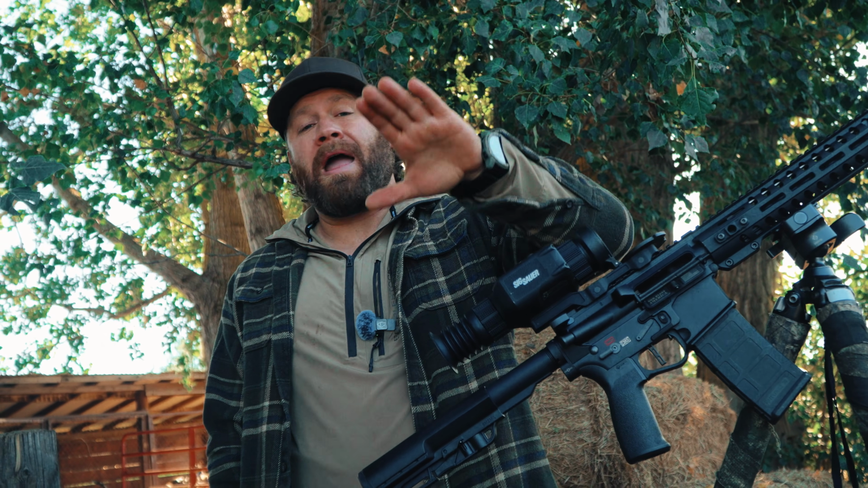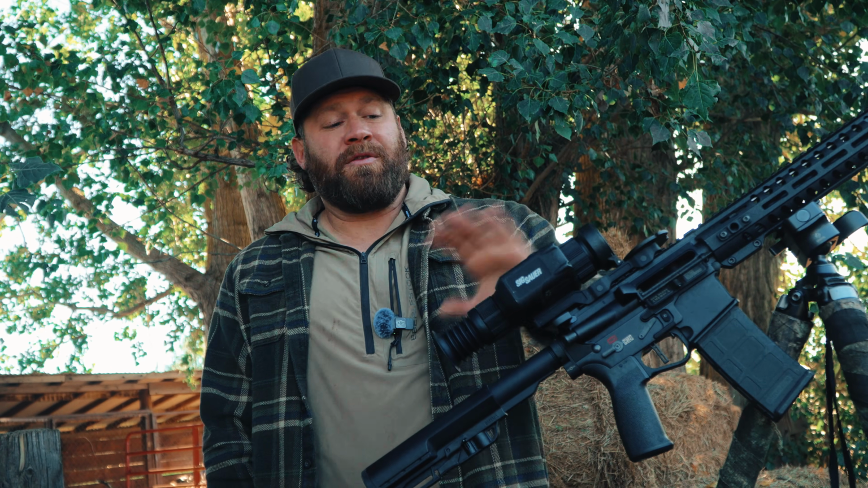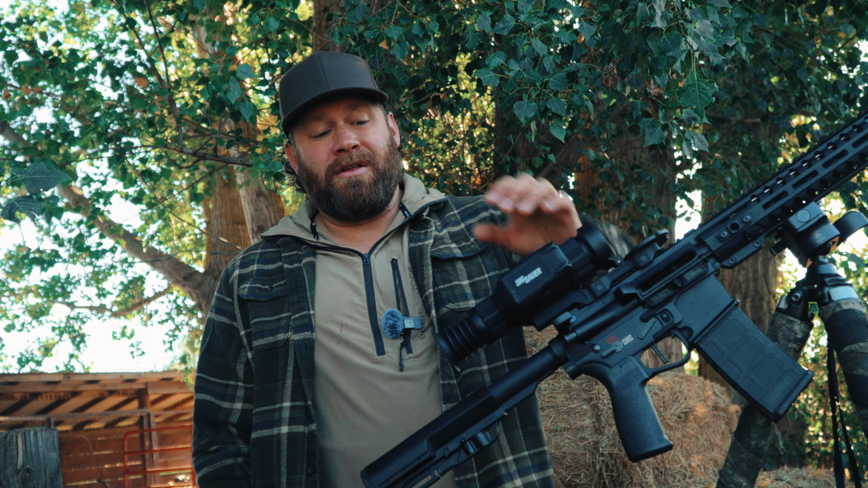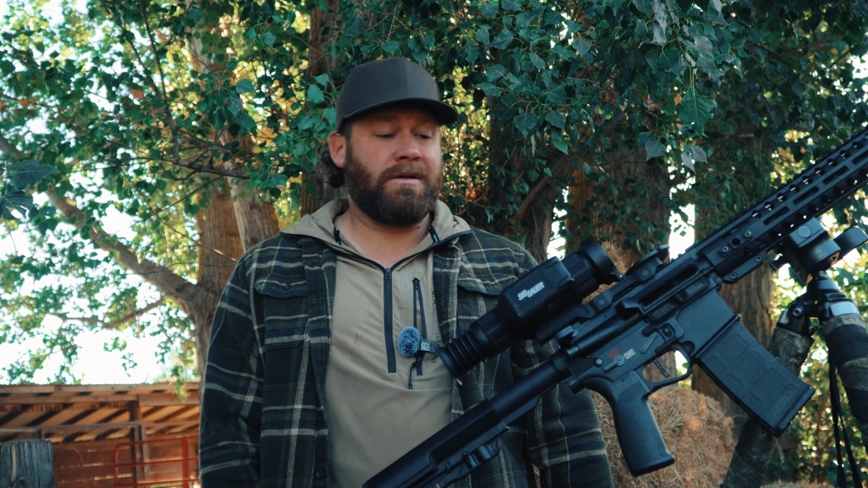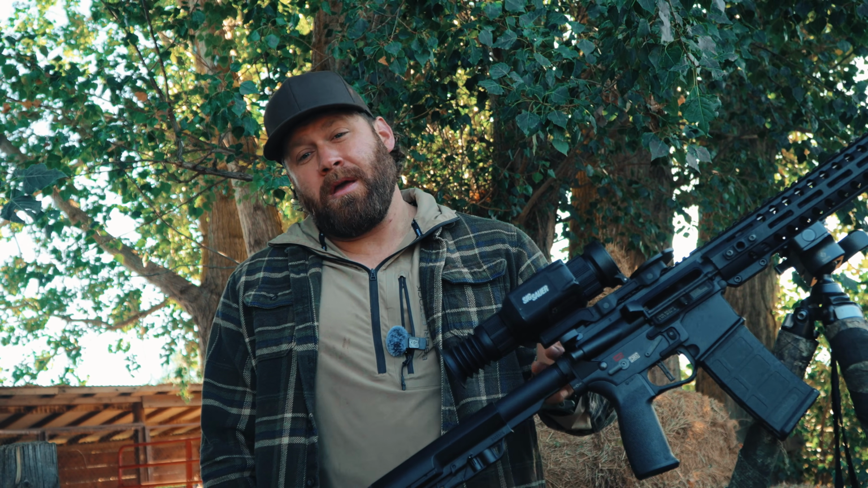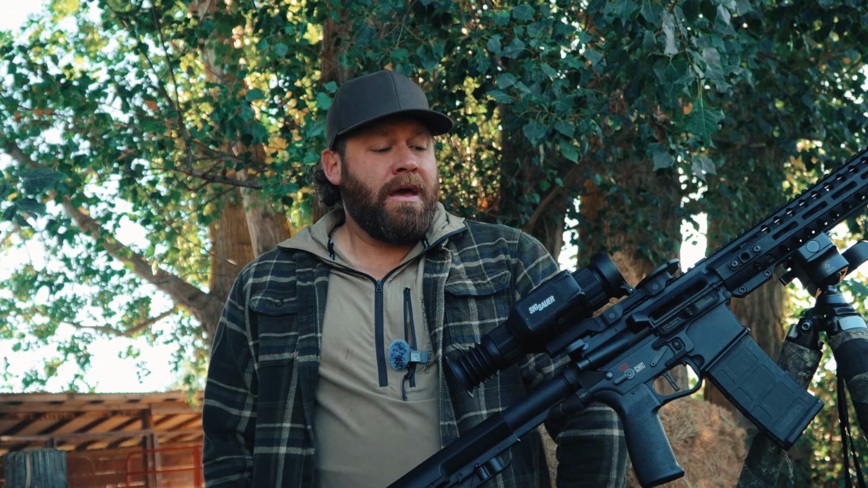The rangefinder, absolutely shining star here. This beats everybody else's rangefinder that I've ever seen. You can't bump it off. It's accurate. It's fast. It works so much better than anybody else that I've ever used.